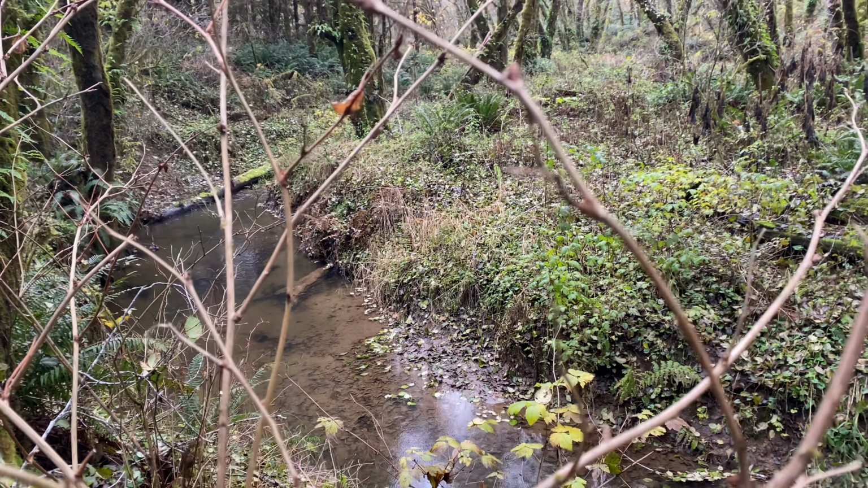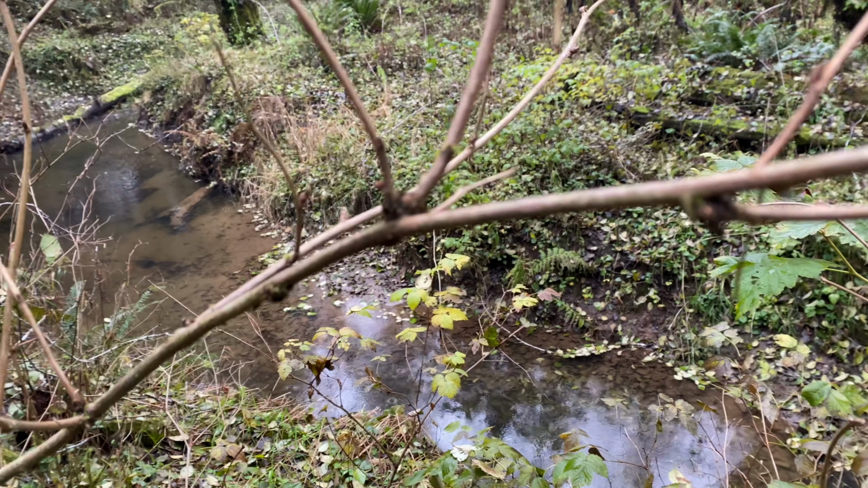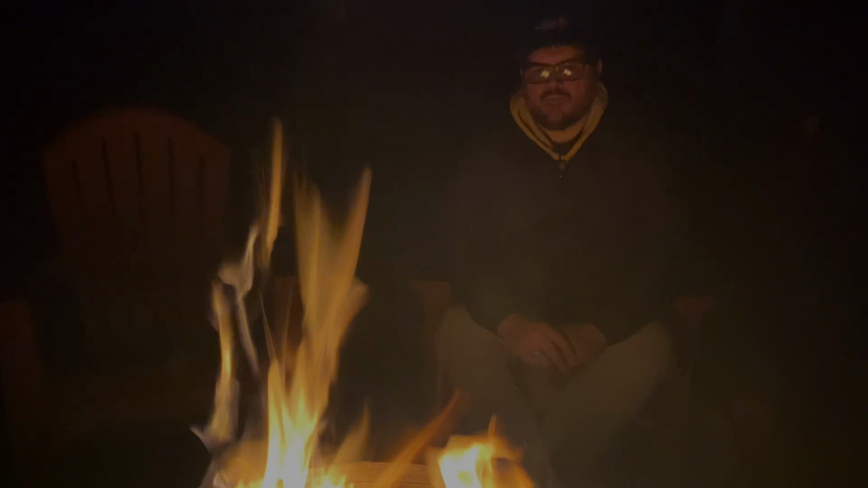In 2013, brothers Jonathan and Ben Brown recorded a Sasquatch on their property with a thermal camera. This is a recall of that event.